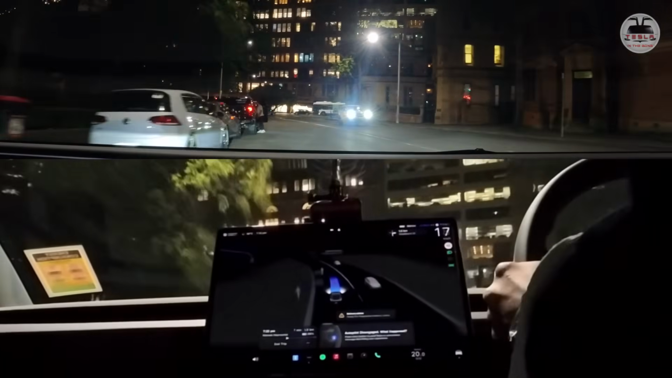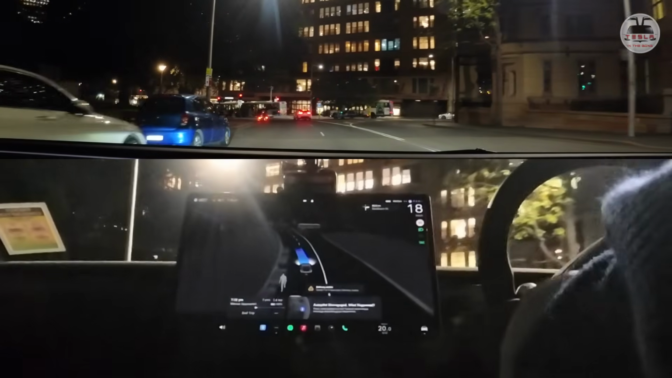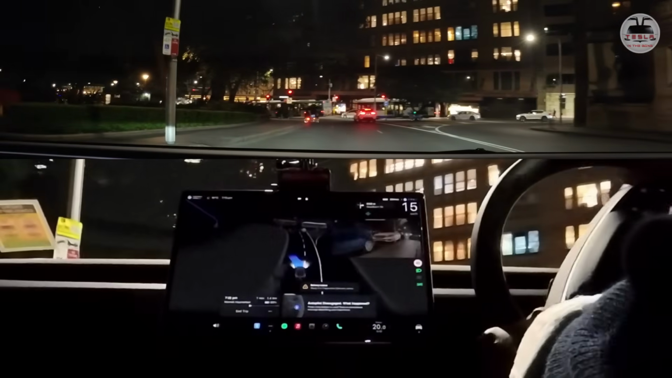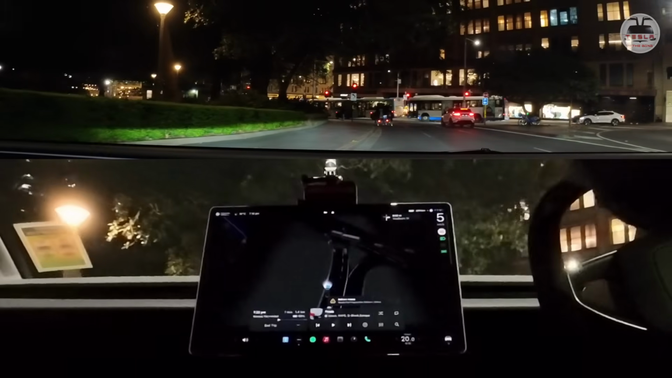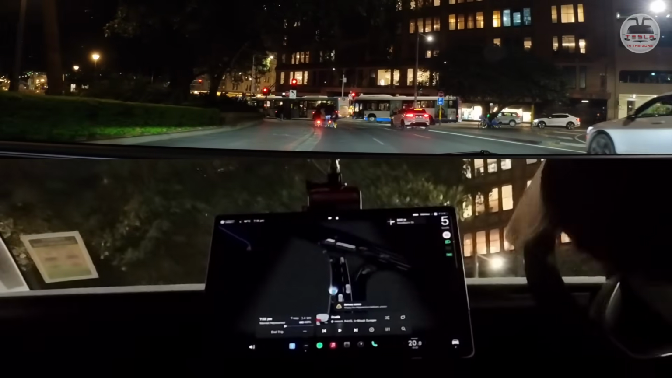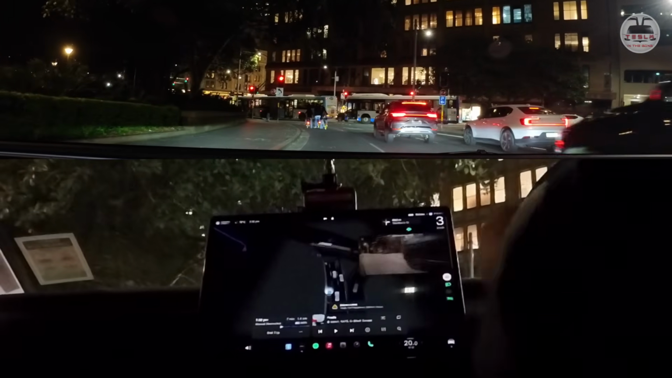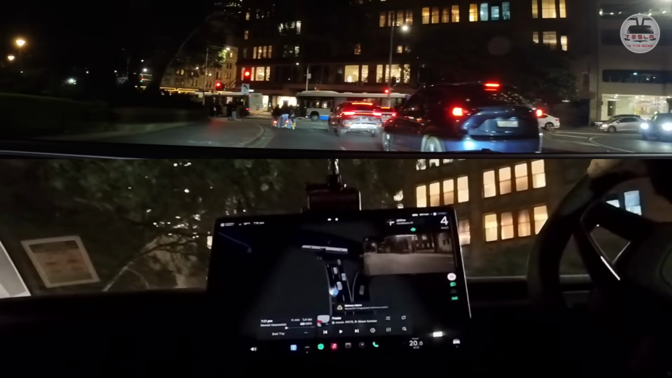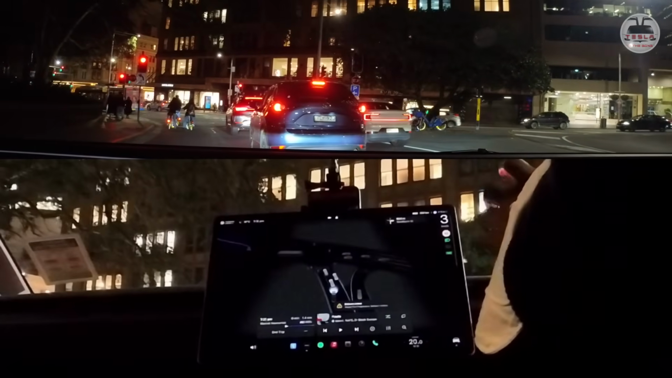Okay, we have to merge onto this lane. I don't know why it came to this lane. Okay, never mind. This is a very tricky spot. Yeah, that's where it's supposed to be, on the middle lane. Good. Okay, it went back. I did not intervene.